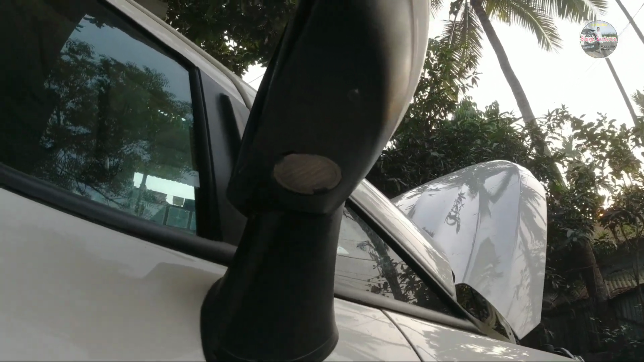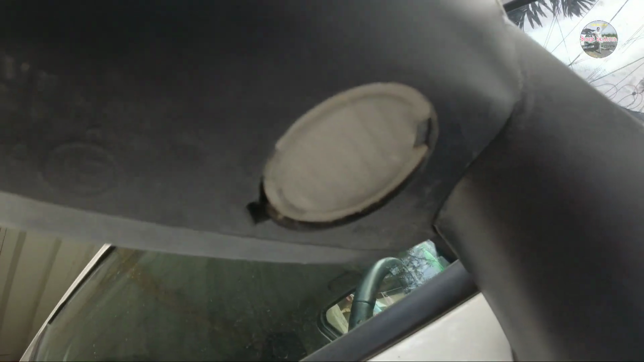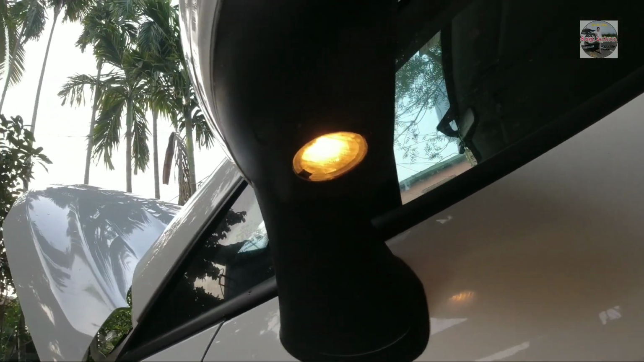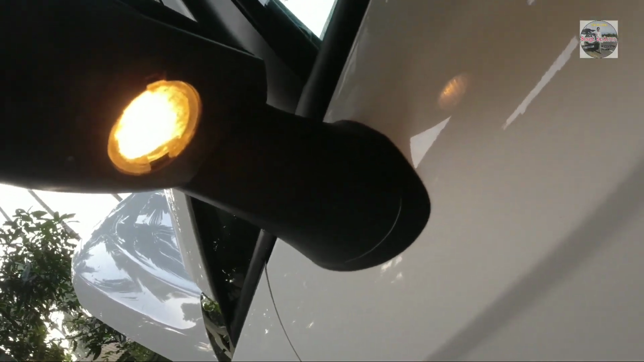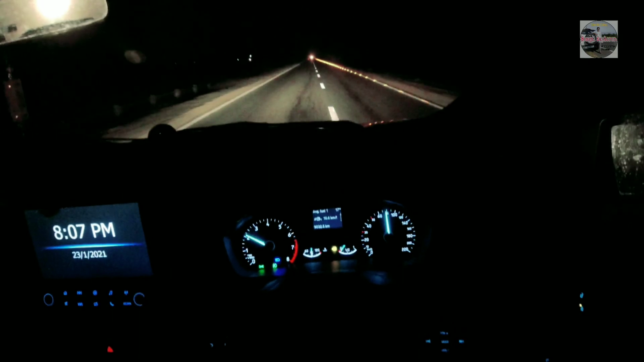Now let's focus on the fifth criteria, which is the puddle lamps of this compact SUV. So once you park the car and pull the handbrake, then those puddle lamps comes into function, and once you lock the car, then those lights will disappear. Now these two puddle lamps are very helpful during the night, and it comes handy when you park the car in the night. Meanwhile, it also provides a great illumination in the both sides of the car.